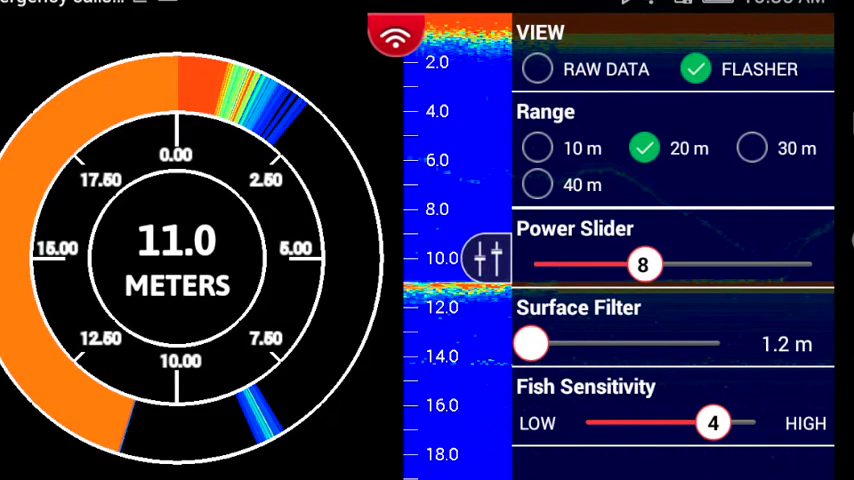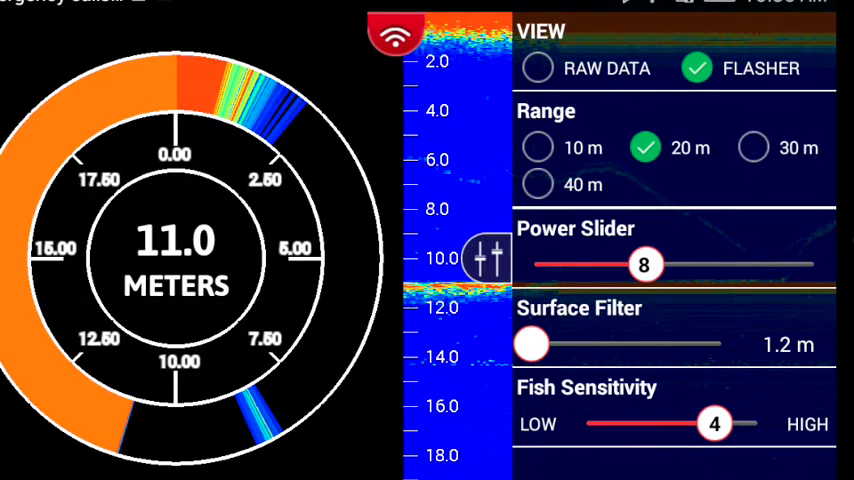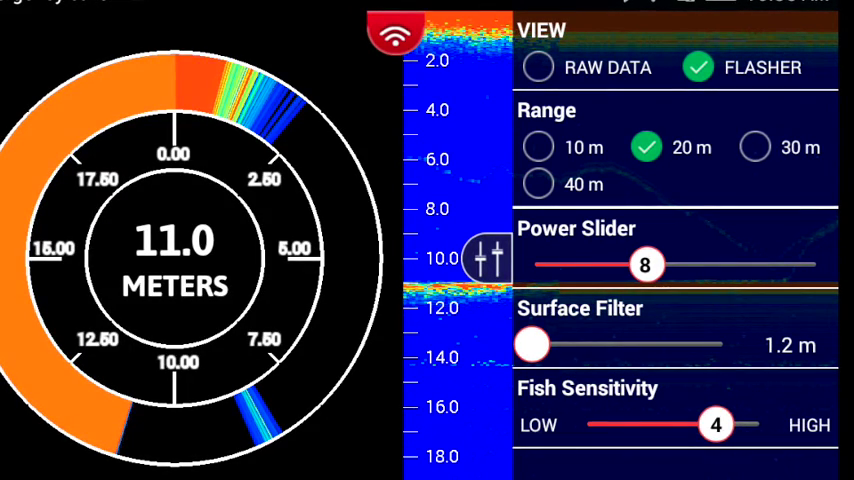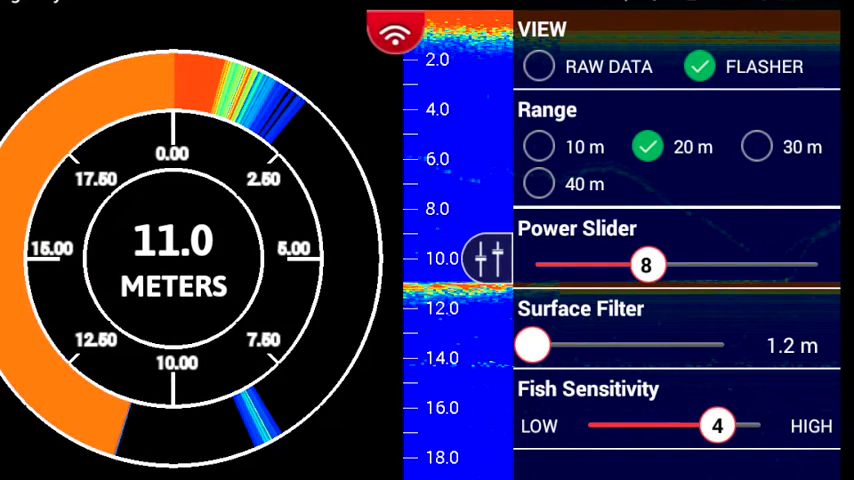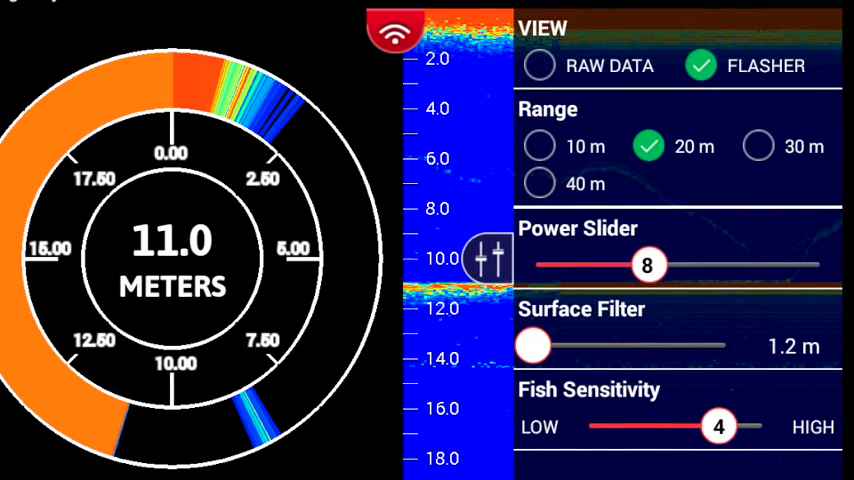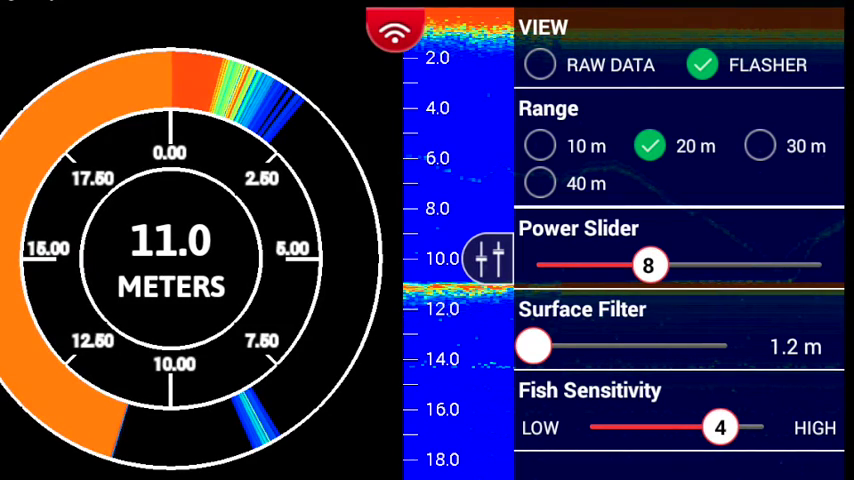As you move your slider from left to right, you'll notice that 2 things happen. 1, your ability to see your actual jig in the water increases, but at the same time, your surface reverb will also increase. And so you'll need to play around with your settings depending on the thickness of your ice and the depth of your water and your visibility to find an optimal balance between having the right power to see your jig line and having the least amount of power to be able to have a low surface reverb.